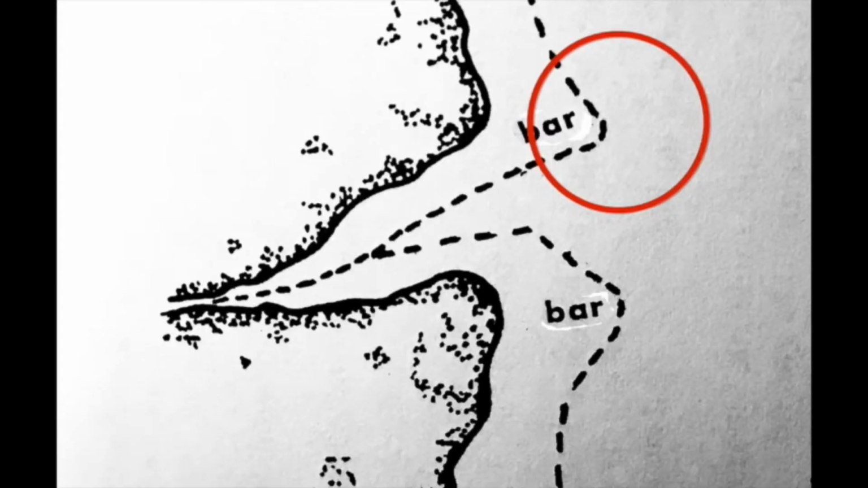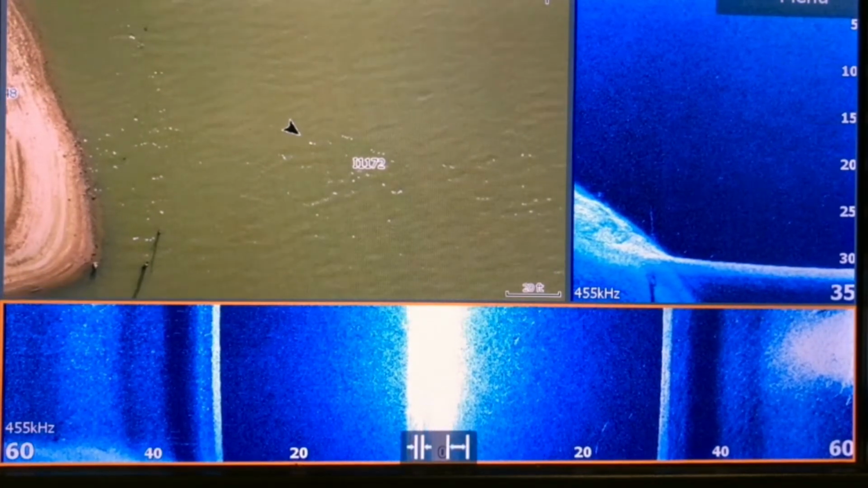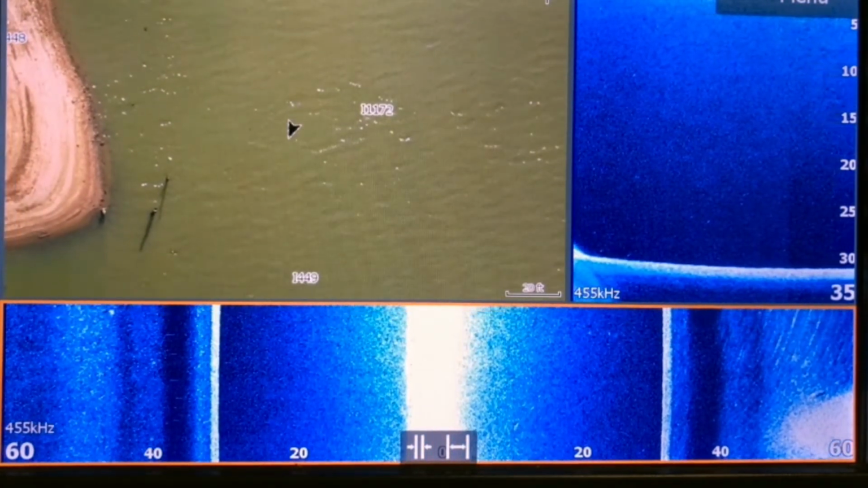There's that end of the bar there. You can see that's a gradual step.